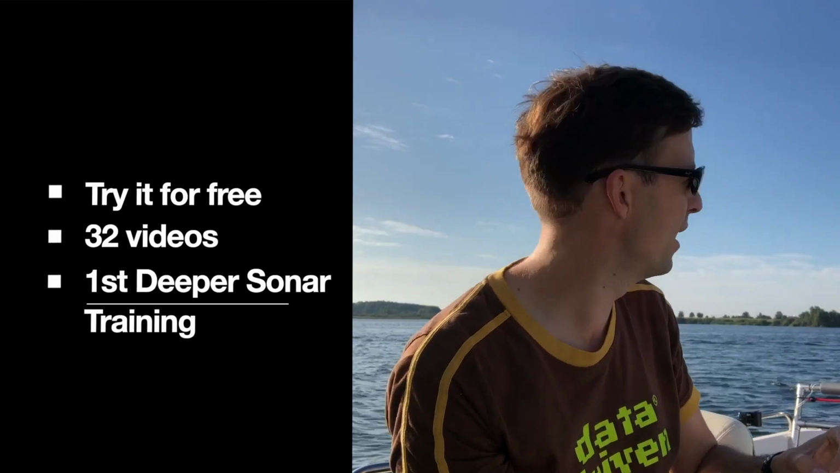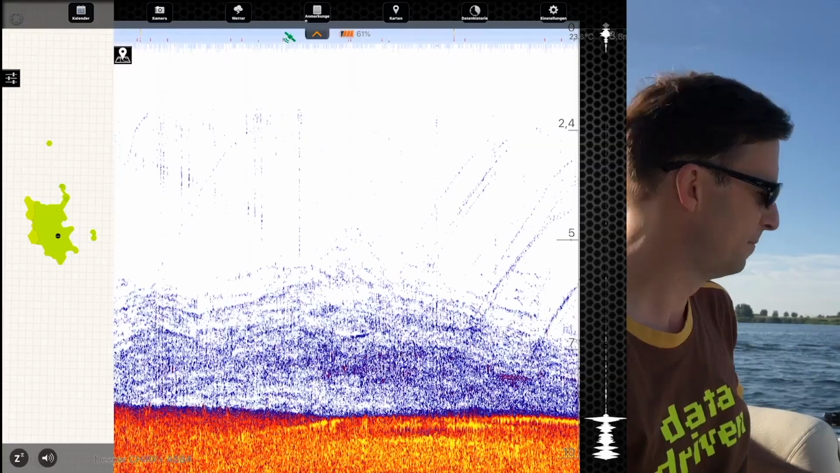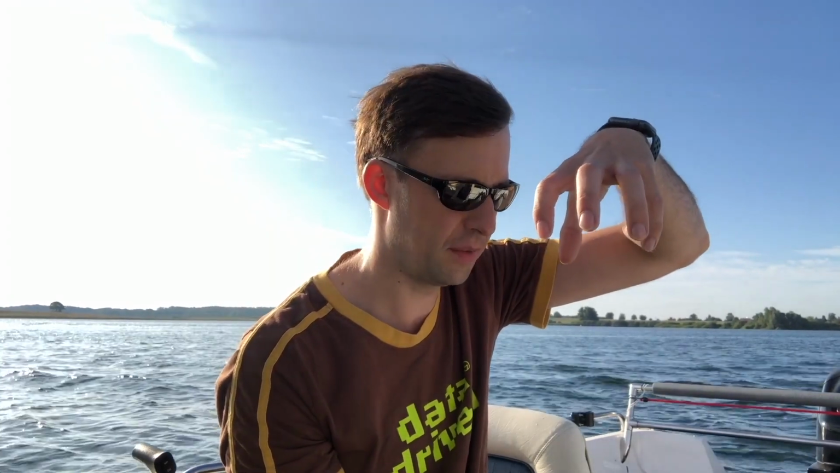We will now orientate ourselves again, look for a landmark on the water, maybe like a group of trees at the end, so that we can cast in the same direction. It seems to be full and crowded down there, but the reason is that the Deeper moves slowly and all the fish there are moving within the transmission cone.